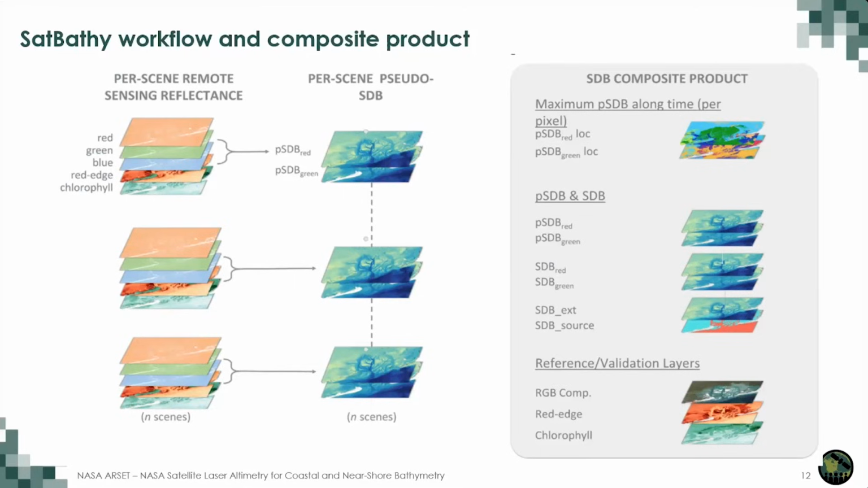In addition, turbidity proxies are specified in the red edge 704 band and the OC3-based chlorophyll A product. So this is the PSD red and the PSD green. These are the red edge chlorophyll.